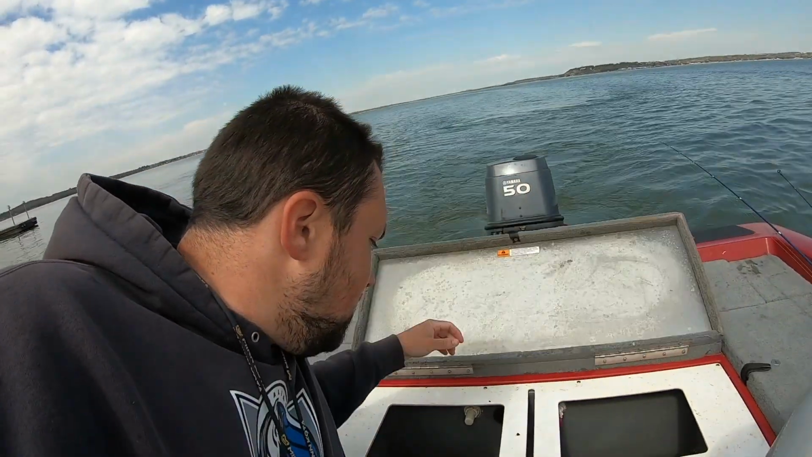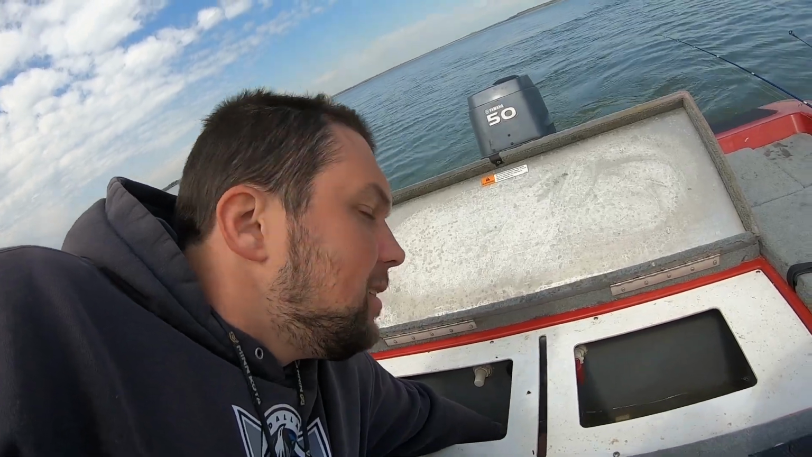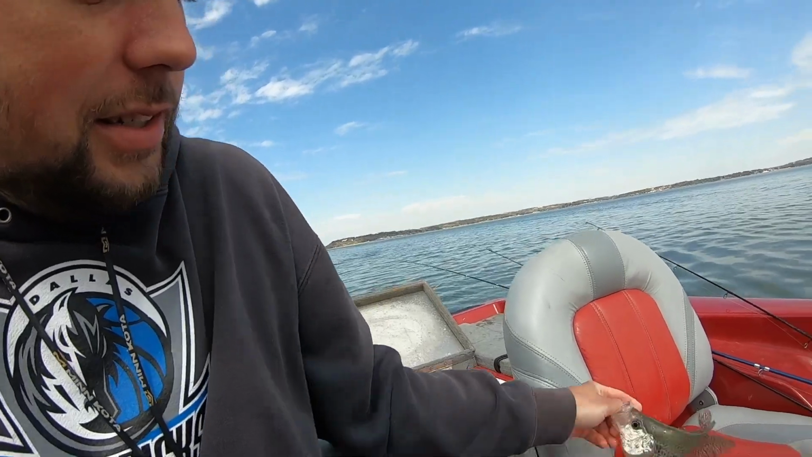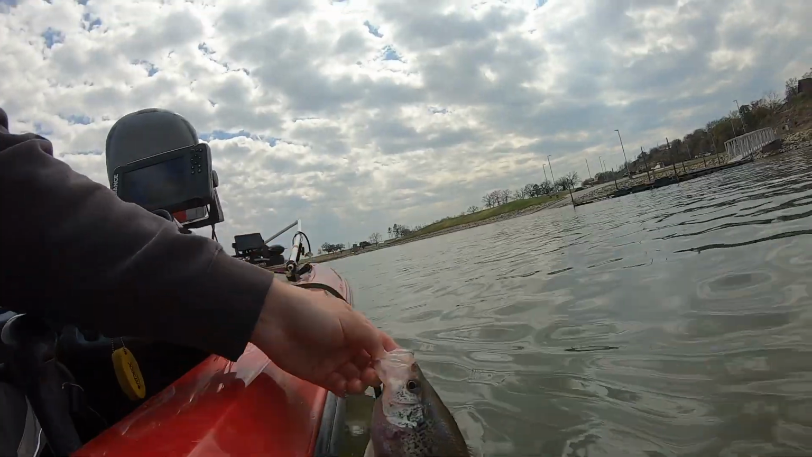I mean, they are just right where I'm not gonna get to them. It's frustrating. Well, we're gonna let the one fish we got go. Really nice and healthy fish. I just didn't catch very many of them. But there she goes.